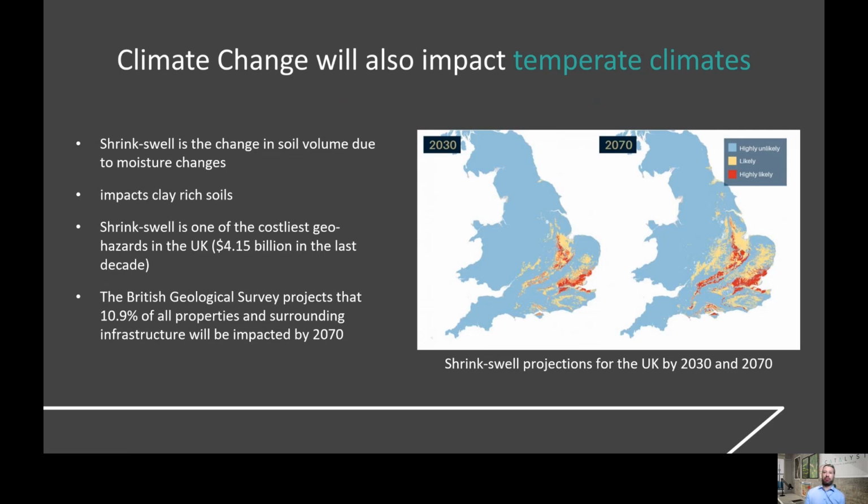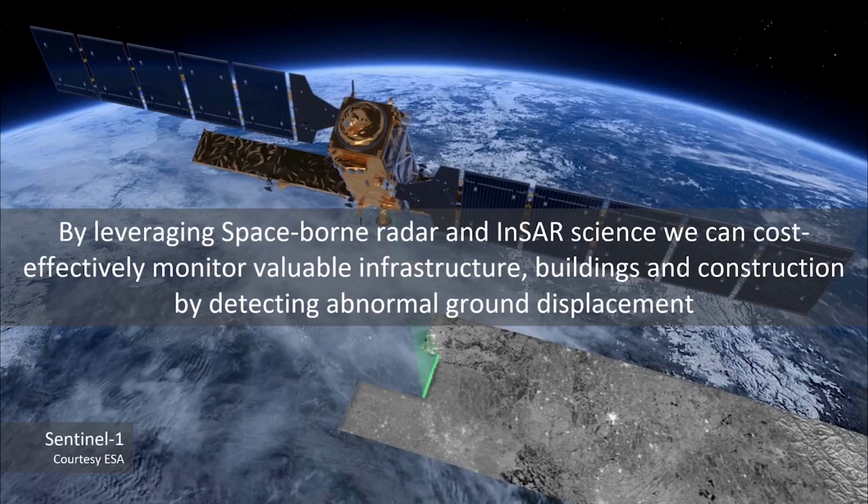So this is just another example of the potential impacts of subsidence and why it's important to monitor this. What we are able to do is leverage a very exciting technology known as InSAR, using spaceborne radar, to create cost-effective monitoring solutions where we can monitor vast amounts of infrastructure, buildings, and construction projects, and capture new measurements on a regular schedule.